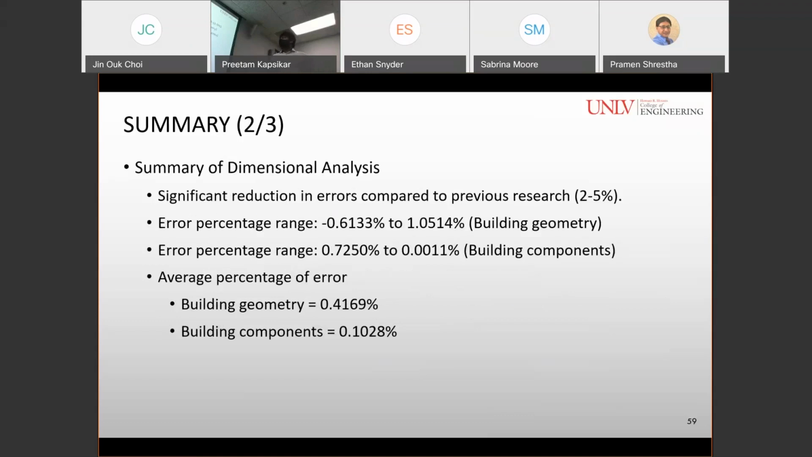Summary of the dimensional analysis: significant reduction in errors compared to previous research was found. Also, the error percentage ranged from minus 0.6133% to 1.0514% for building geometry, and the error percentage ranged from 0.7250% to 0.0011% for the building components. Average percentage of error for building geometry was found 0.4169%, and for the building components, it was found 0.1028%.